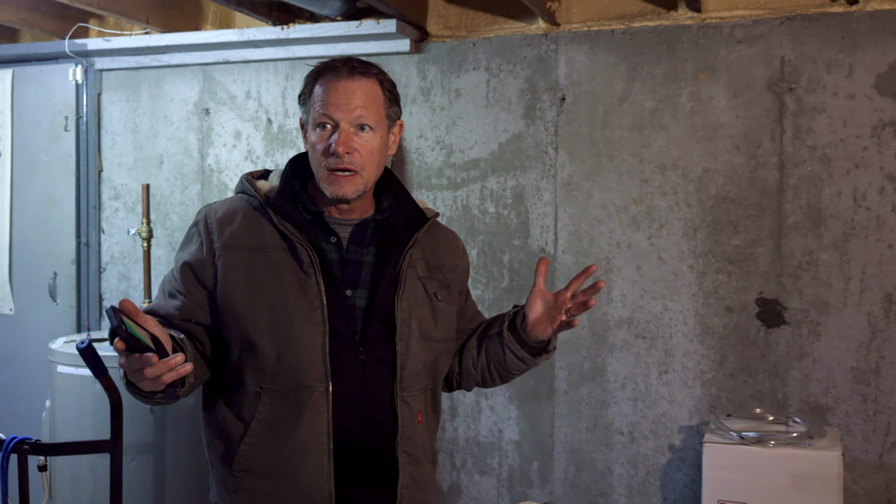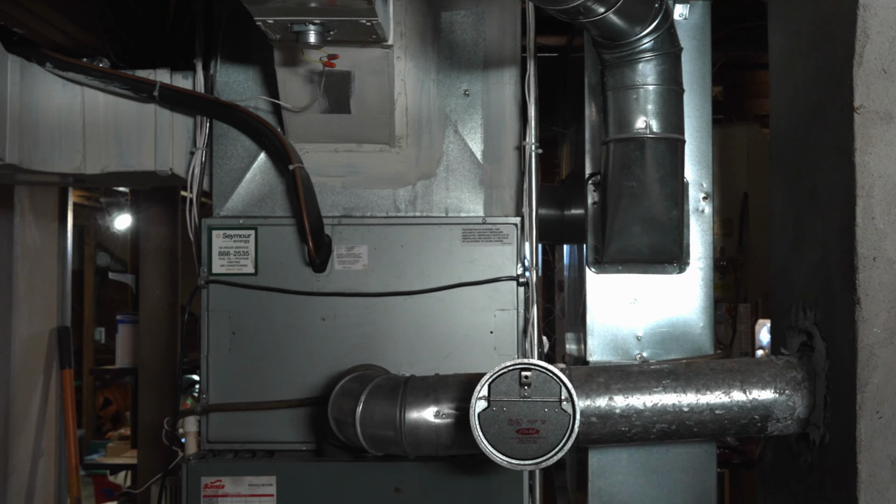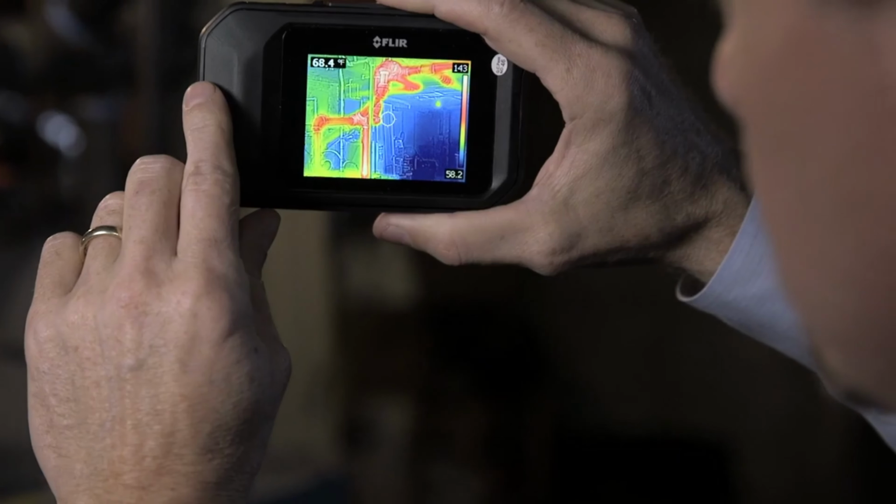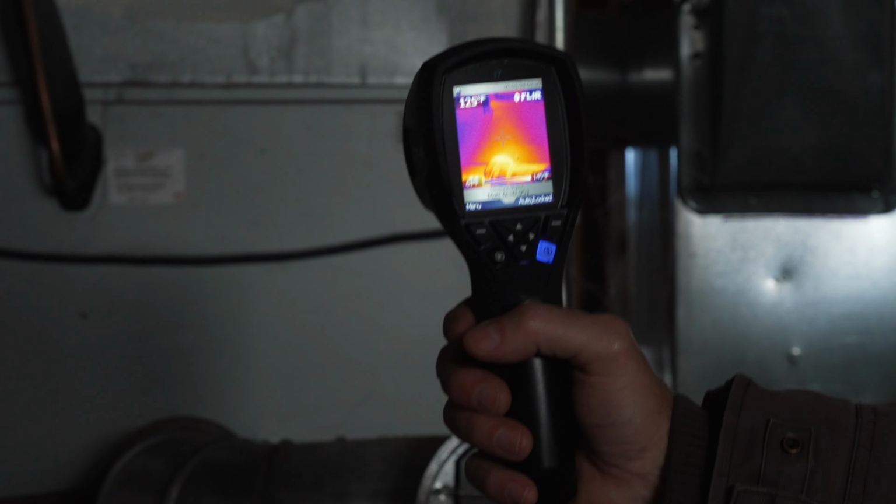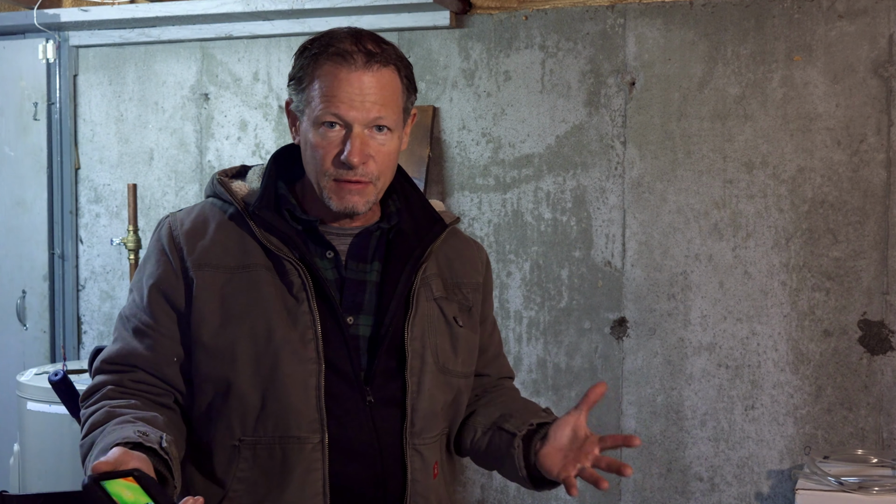We have to know the temperature difference across this assembly. So inside here, it's about 70 degrees, and that's because we have all this incidental heat coming off of the ducts, coming off of the water heater, coming off of the boiler, and so we're heating the basement even though we're not doing it maybe on purpose.